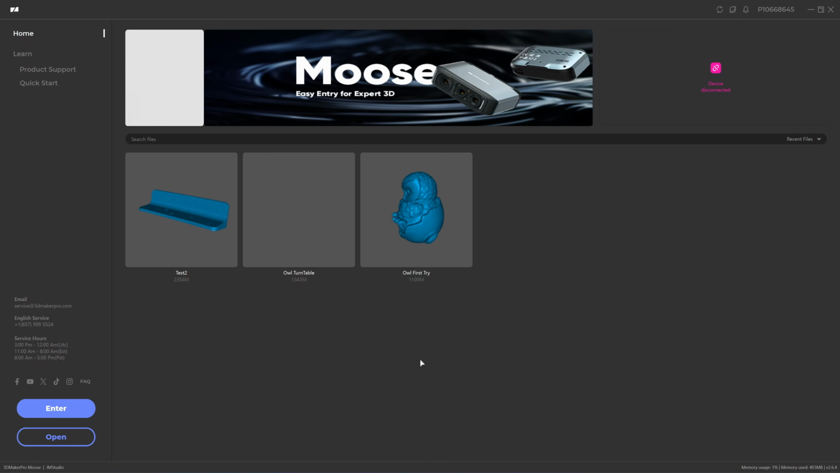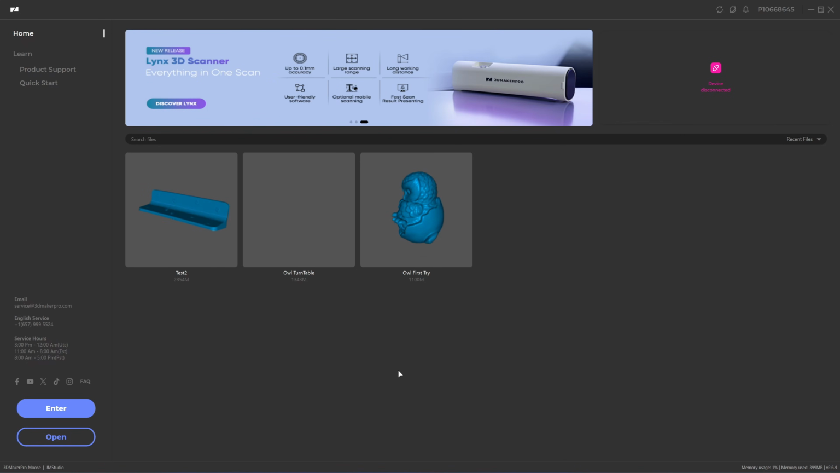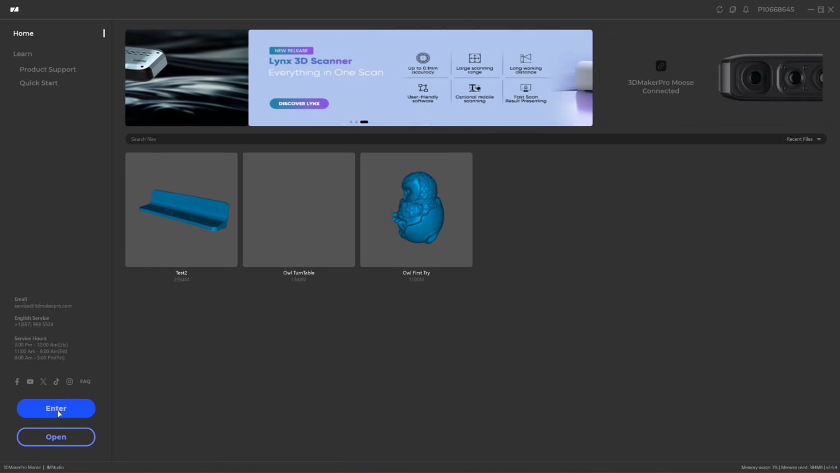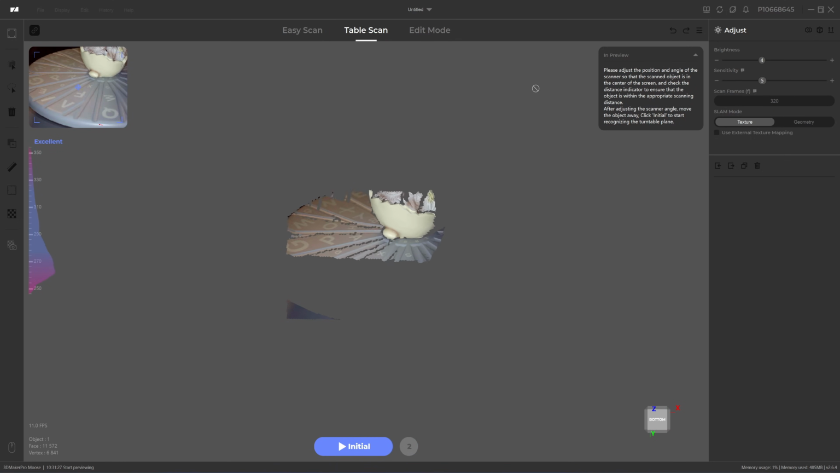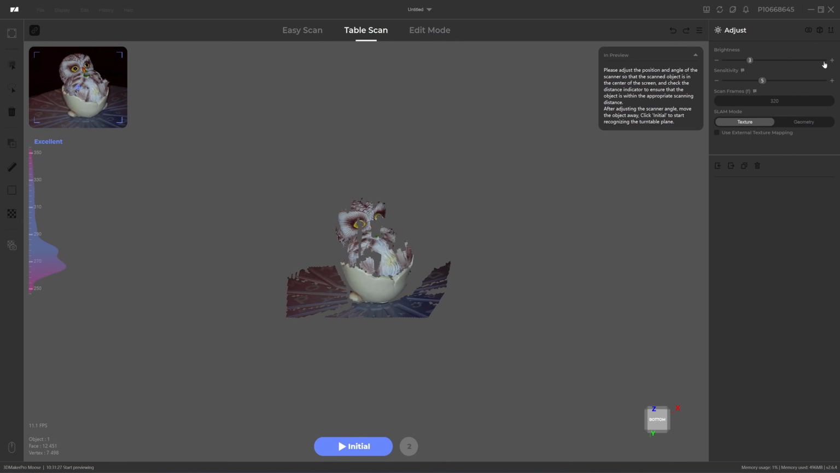Okay, and the software that comes with the Moose is JMStudio. You can download it from their website. I'm going to create a new project. Okay, we come to this page. I choose the table scan because we are using the turntable. Adjust the brightness, right? About this.